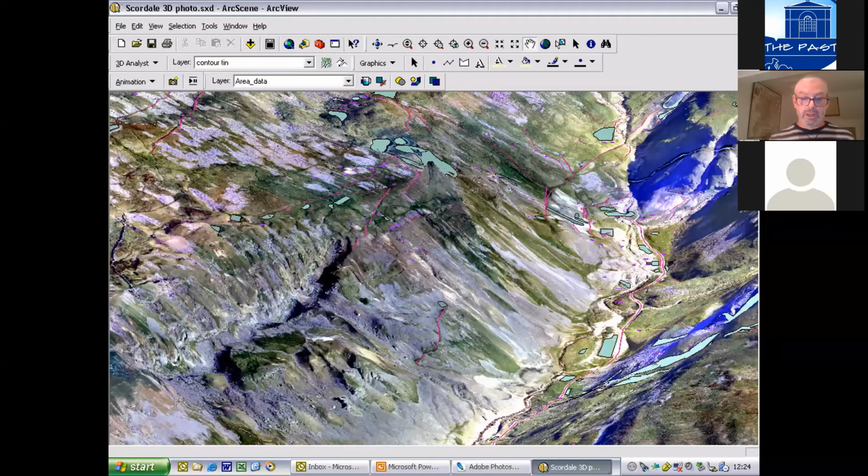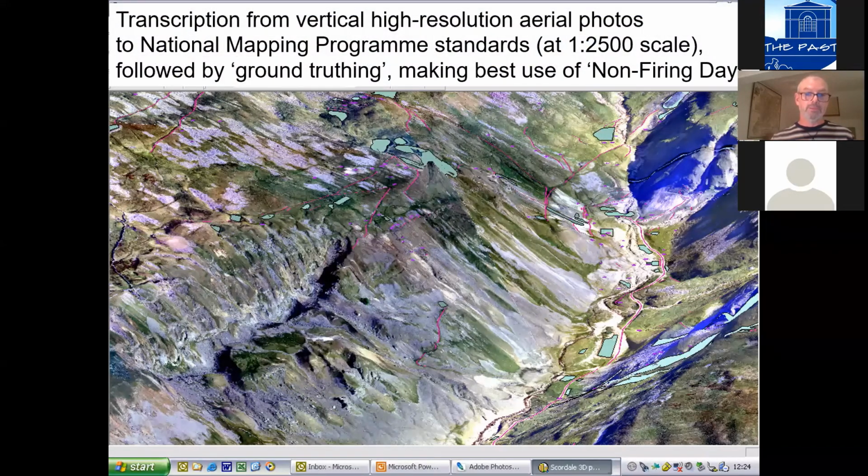And the MOD, as a first step in the solution, were advised and prepared to fund an aerial survey. They collected very high resolution aerial imagery, and this was then used as the basis for mapping the archaeological remains, the visible archaeological remains, to national mapping program standards.